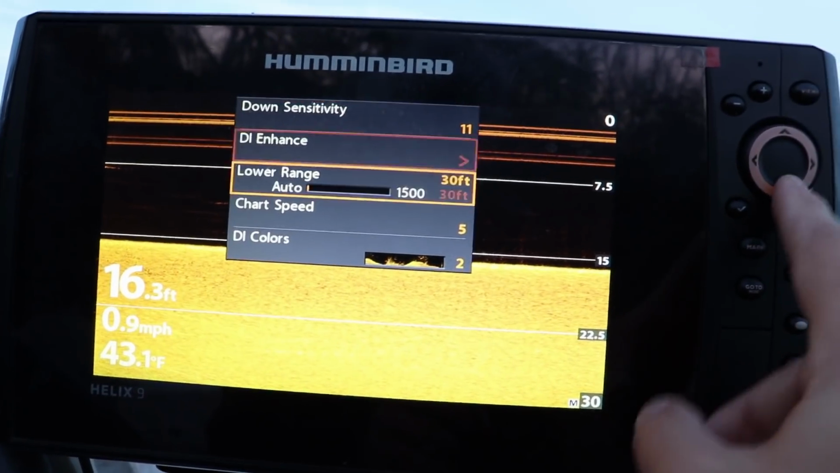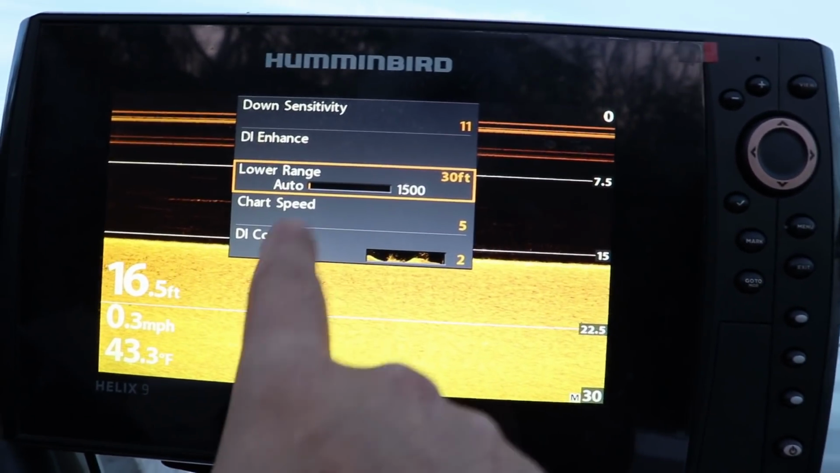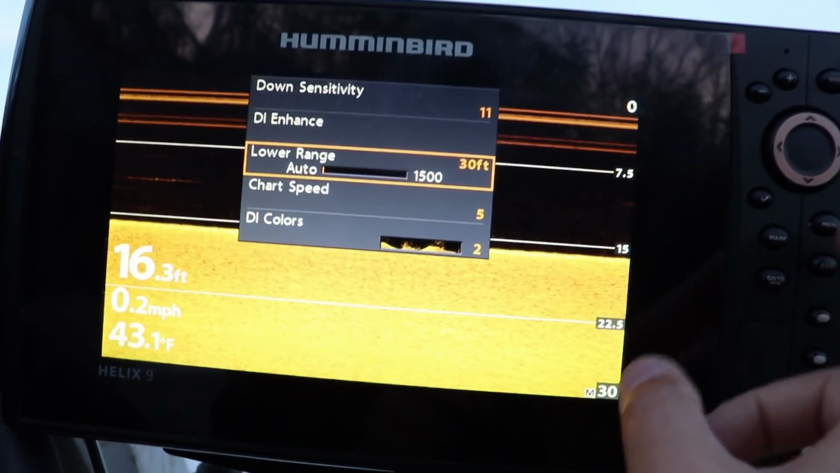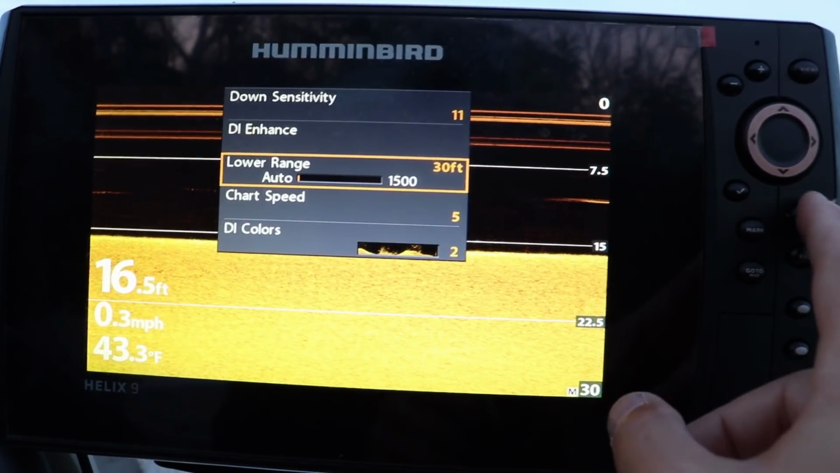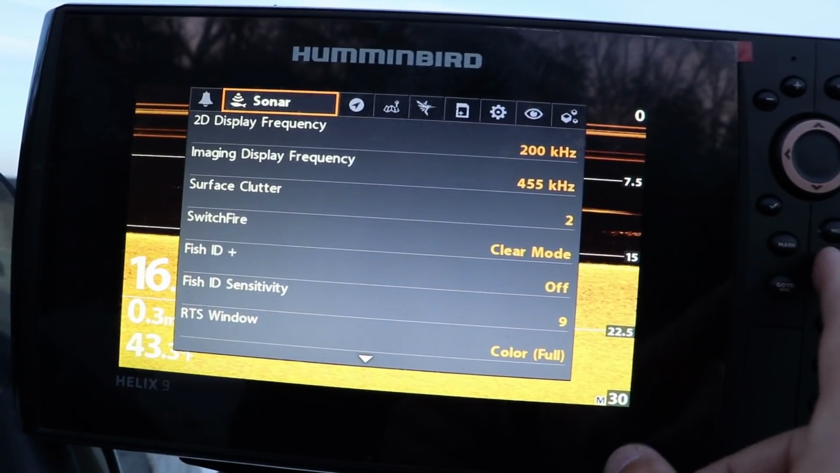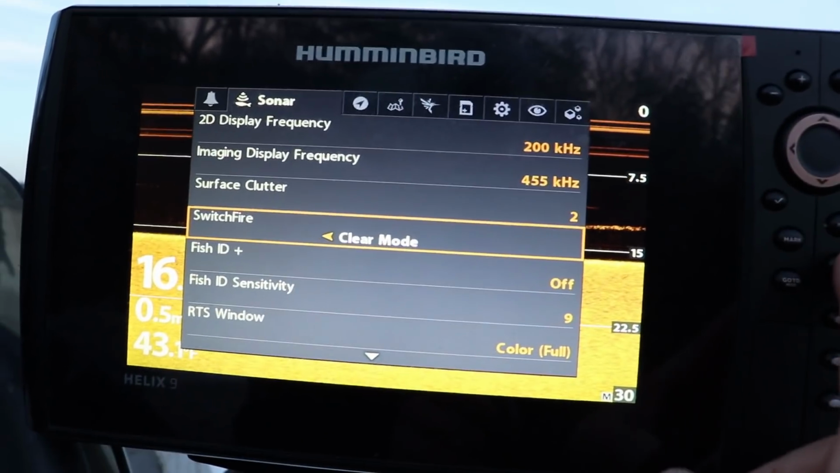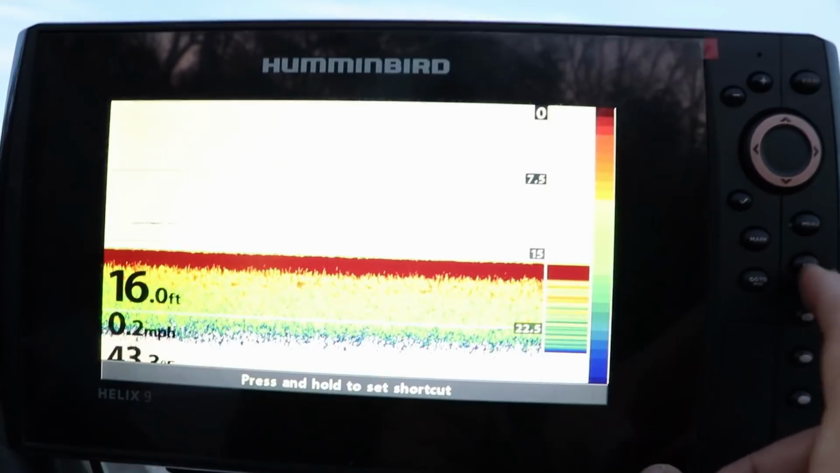Again, the lower range, I set it for 30 feet. I do the same thing for my 2D sonar. And my chart speed, I got it set at 5 again. It's just 2 ticks above my normal trolling speed. I'm trying to think if I need to cover anything else real quick on setting up your down imaging. This is kind of a crash course of doing this, okay? Oh, one thing I do want to note back in the down imaging, because I think people are going to have a question about this.